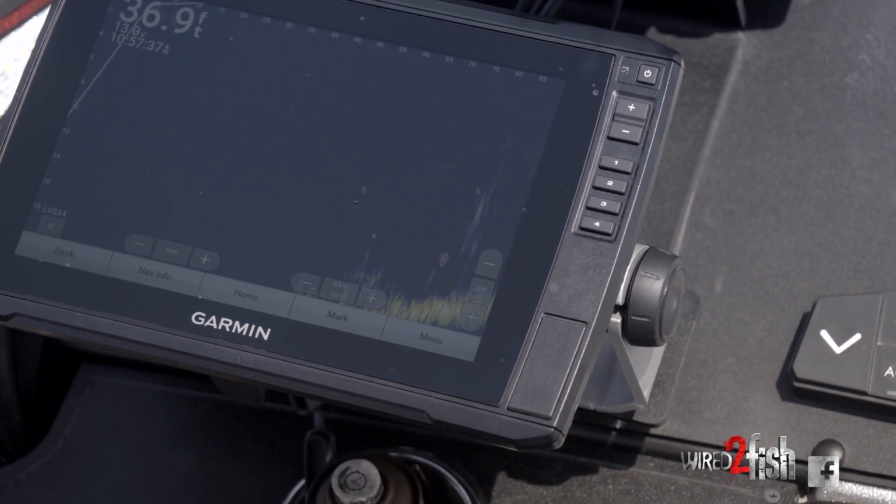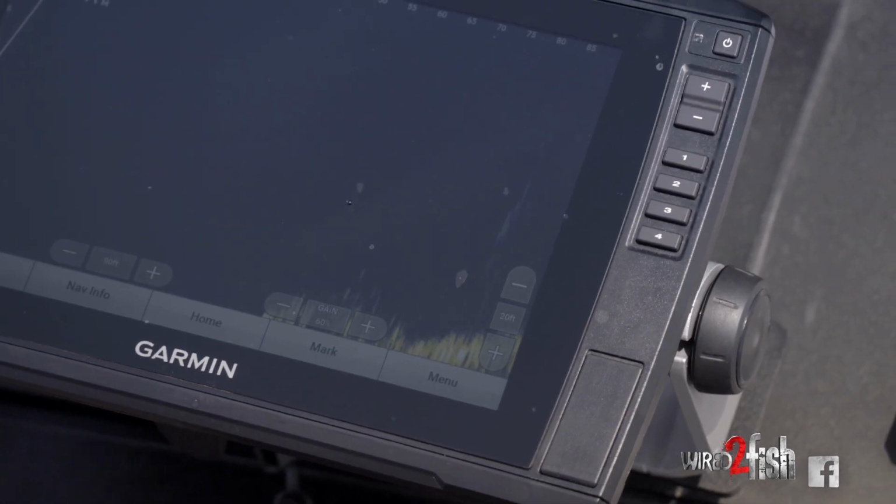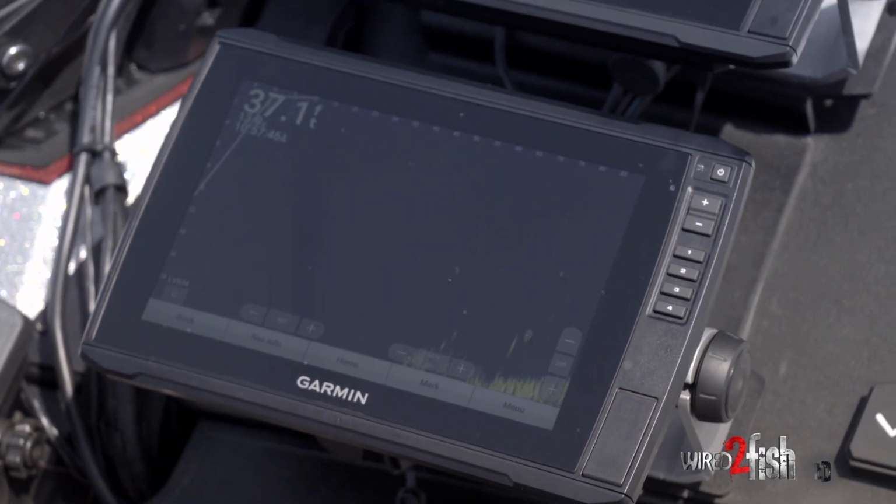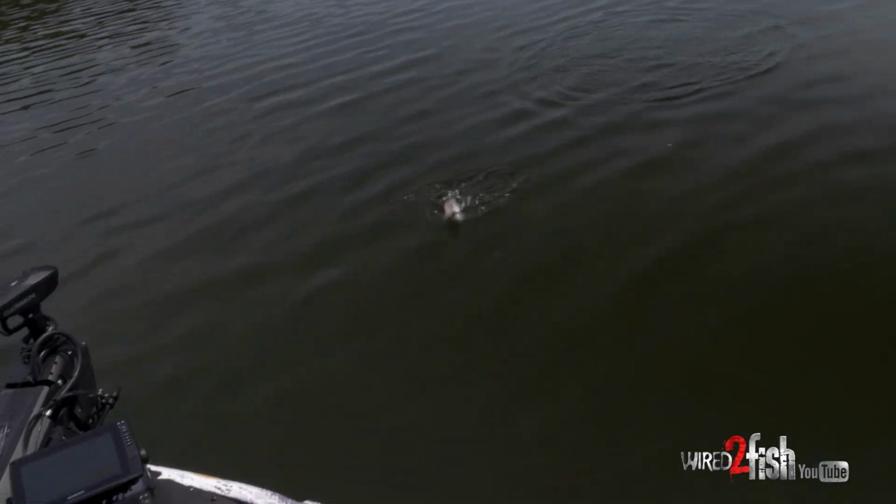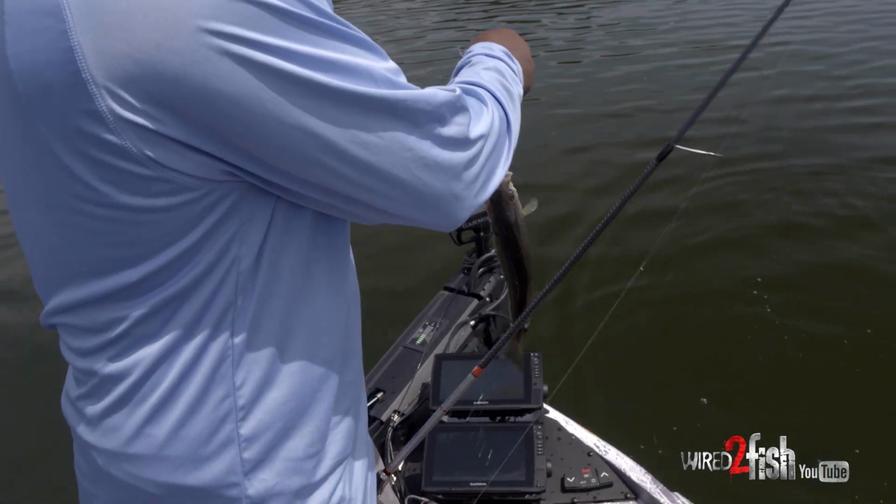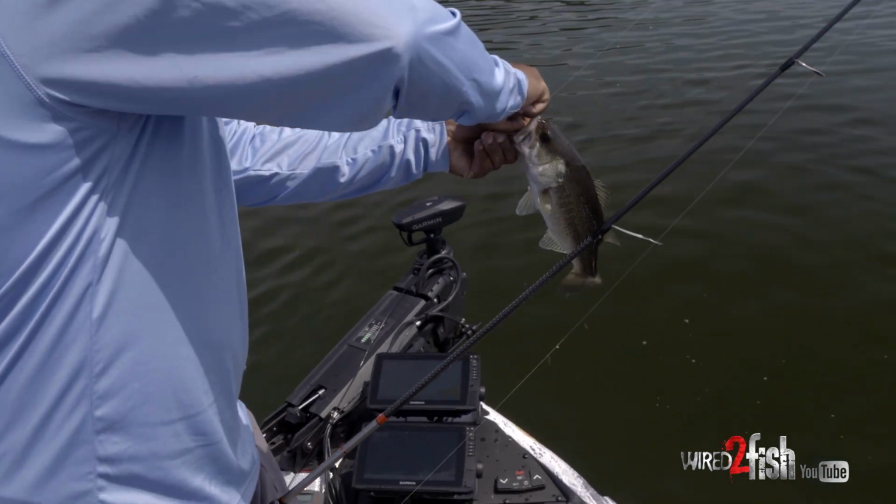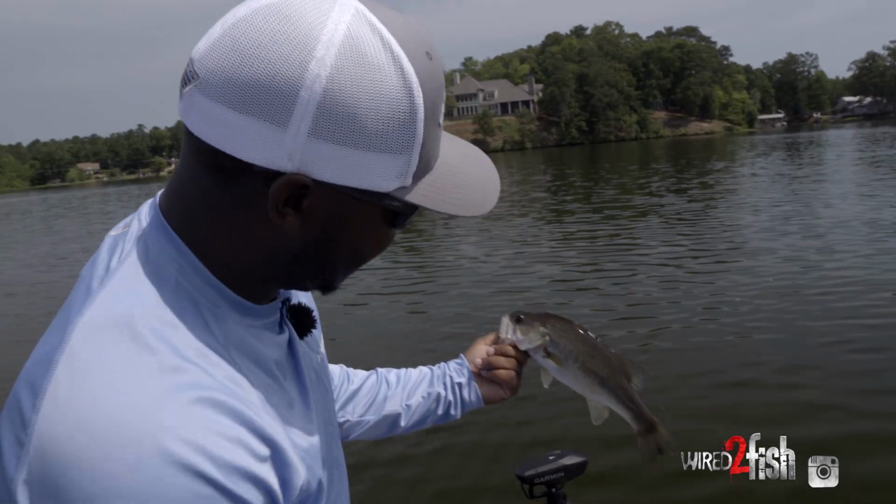Actually, I just saw it for a second there, and there it goes. And that's why you switch up baits right there, because you see them coming to me. Is that a largemouth? A little largemouth. What you doing hanging out down there, boss? You ain't supposed to be down there. You're gonna get beat up with bottom spotted bass, man. Nice little fish.